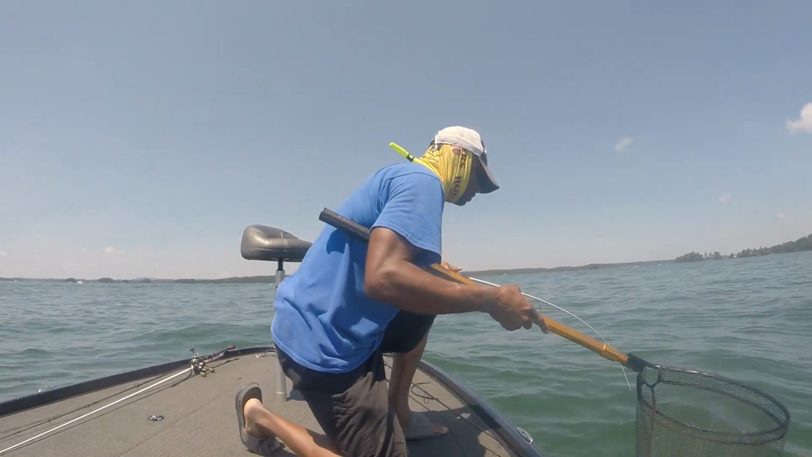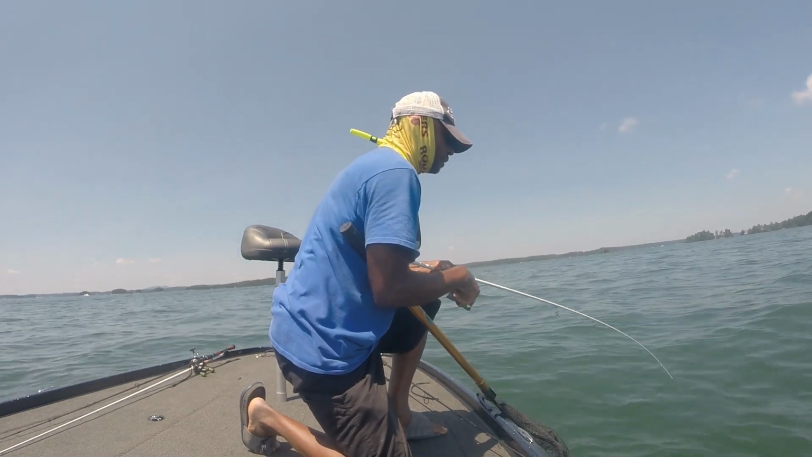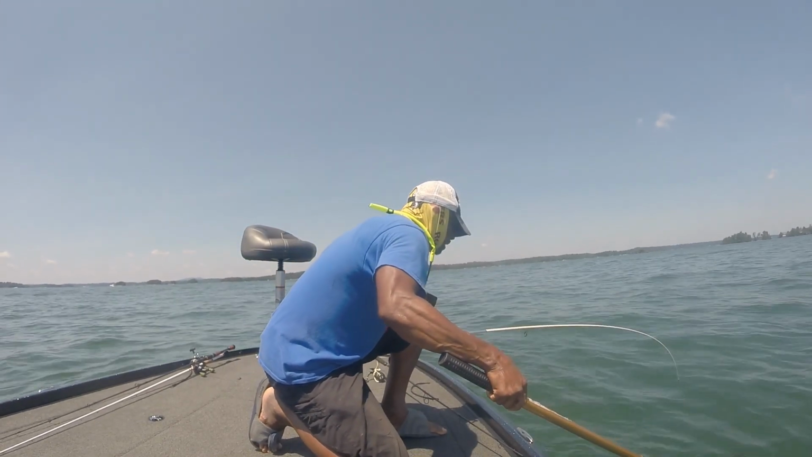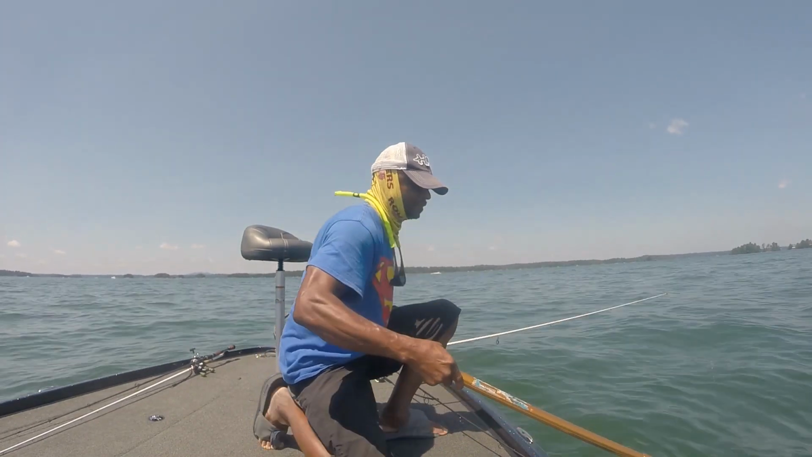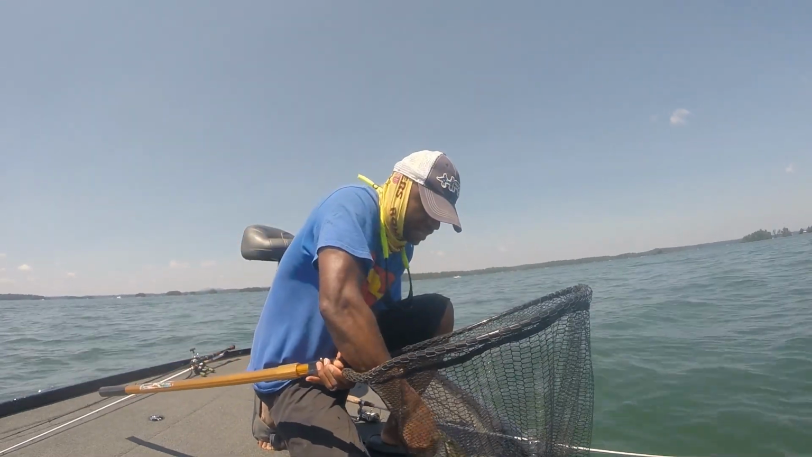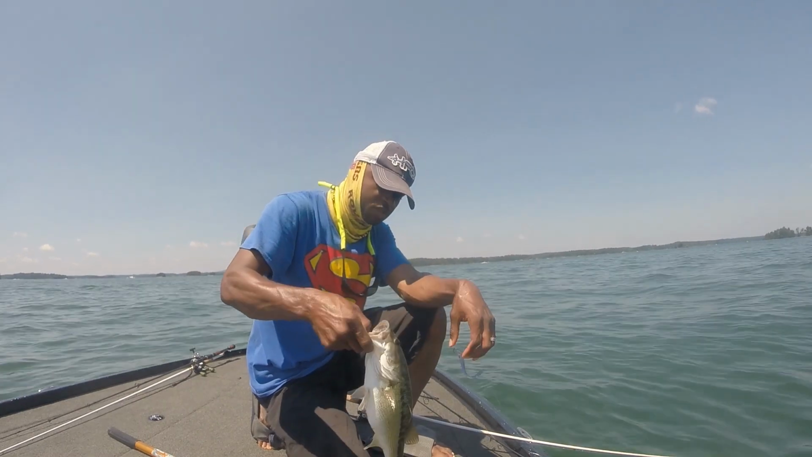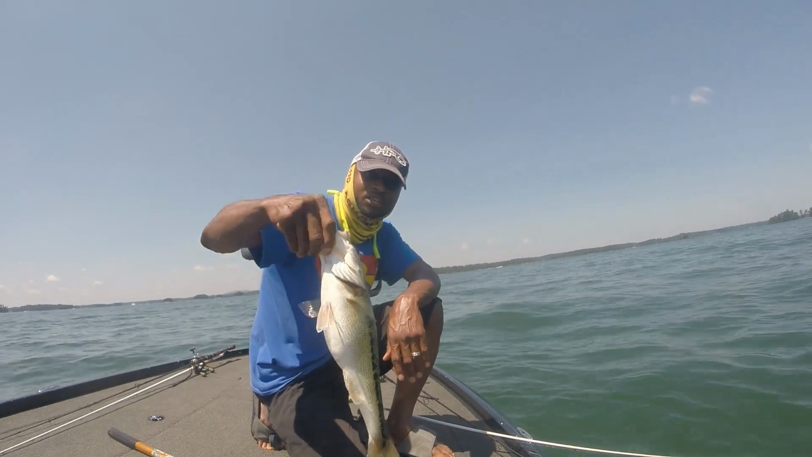Let's see what we got. Spot. All right, so that's a nice school of fish that's down there. It's just hard to get them to bite, but when they do, it's a lot of fun getting them to the boat. All right, let's see if we can get a few more out of there.